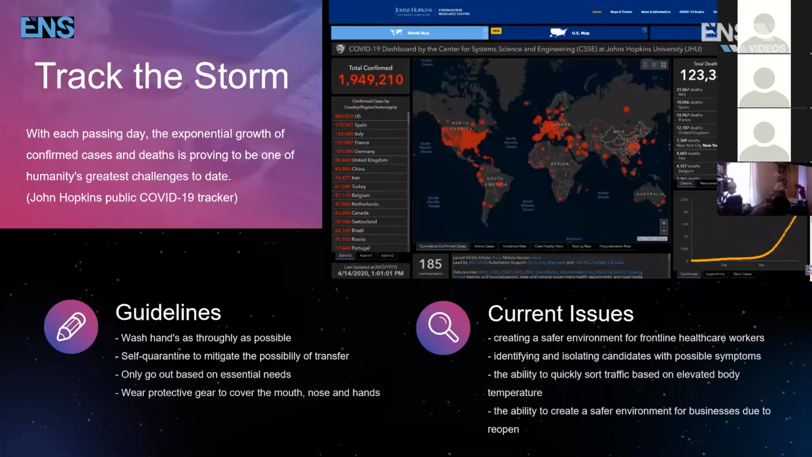One day when I finally go out and watch whatever new movie is out there, because I'm tired and sick of Netflix, I want to know that the people in the vicinity of me inside that movie theater have temperatures within a normal range. It gives me one extra set of eyes through this information.